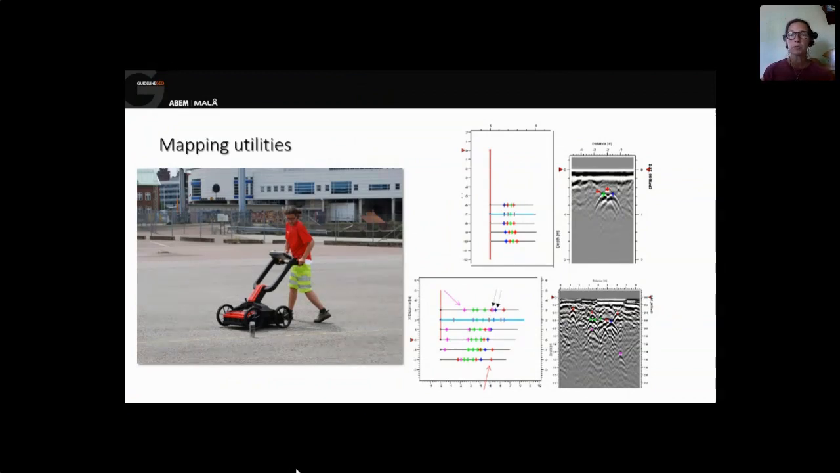You have 4 utilities quite close to each other, but they are easily seen. So this type of work can be made really efficient because you can actually just mark the utilities directly on the ground while measuring, and then you are ready with the work.